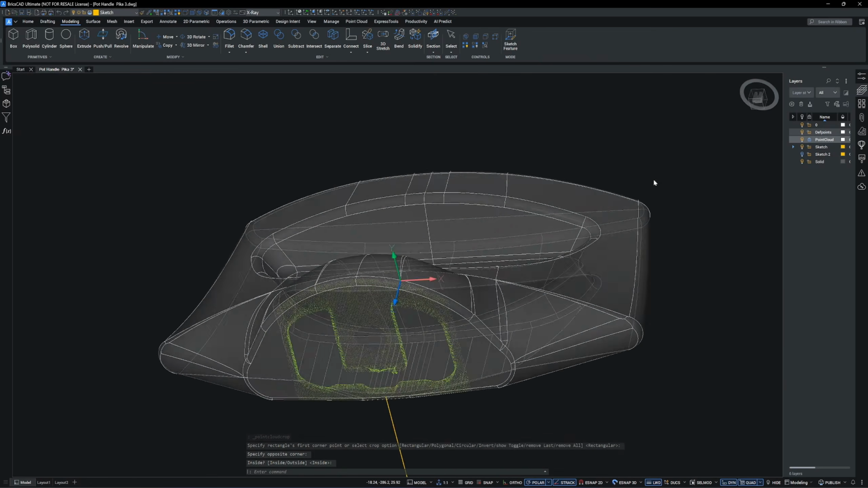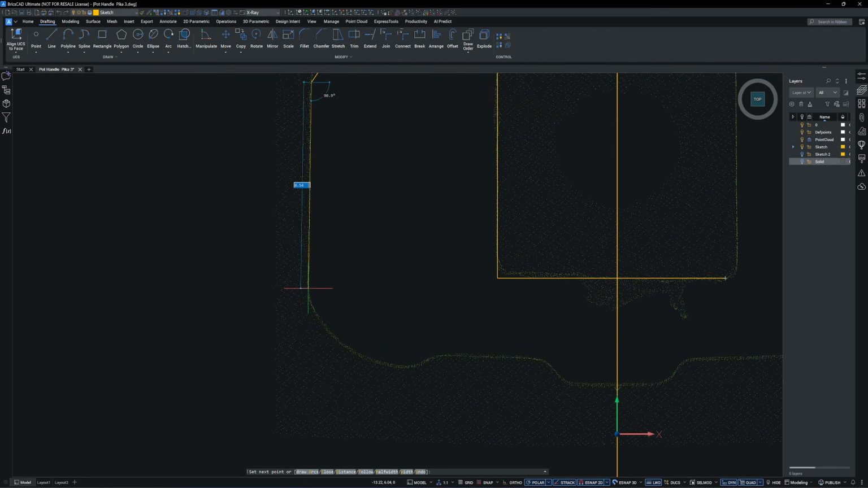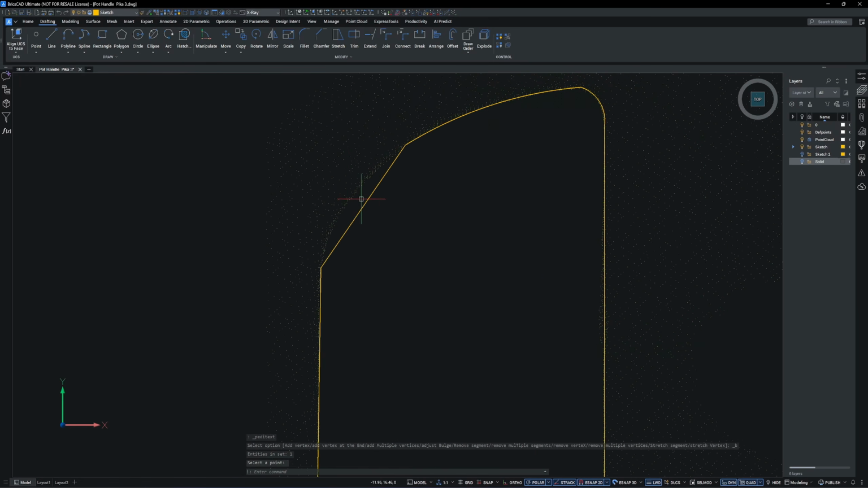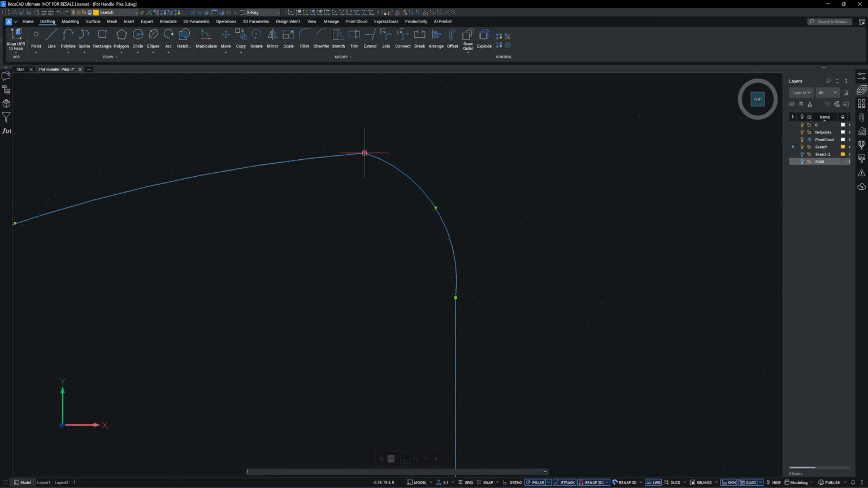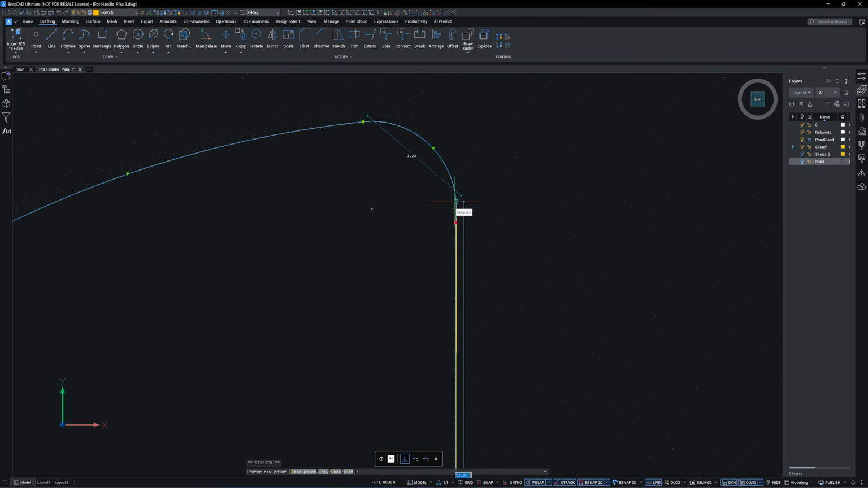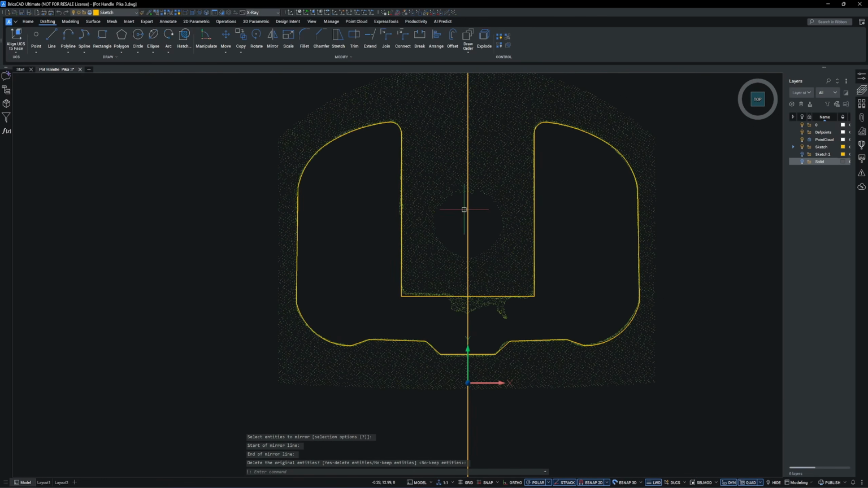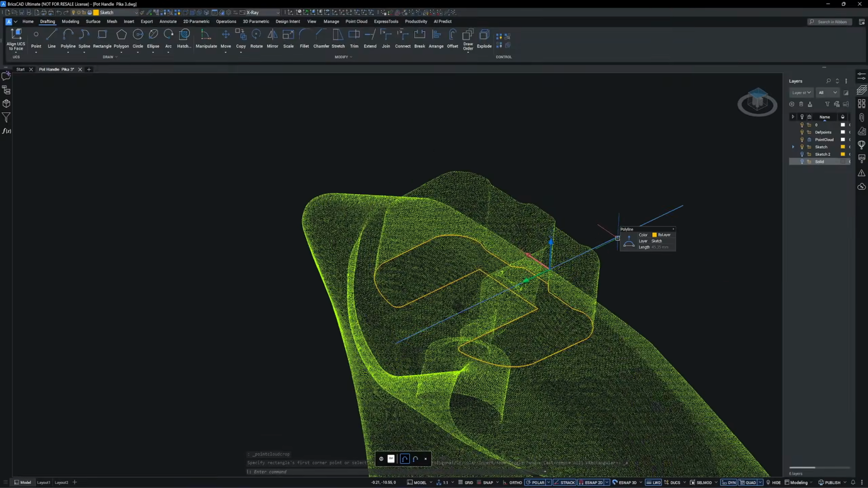Okay, next I'm going to model the bracket. I'm using the polylines to trace it. Even in the curved area, I use straight polylines. Then I later use the add bounce command and convert the straight lines into curves. And I move the vertex to make it tangent. Okay, let's mirror it. You can see that it matched the left and the right side.